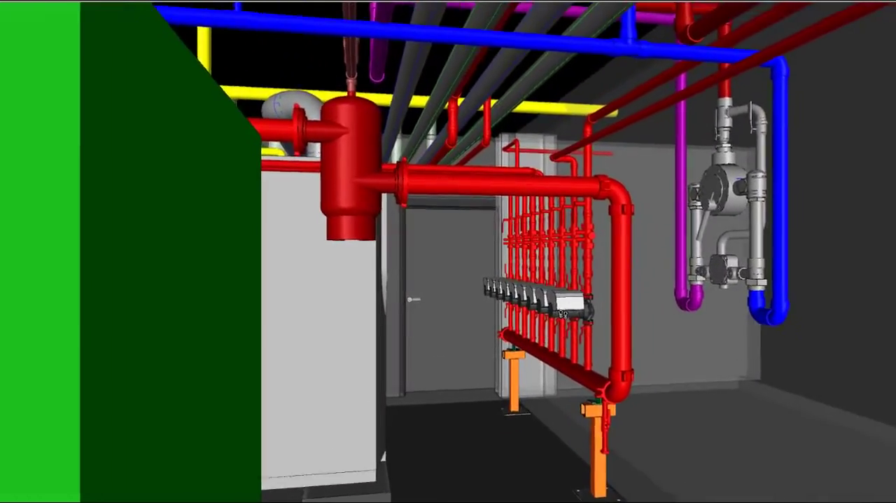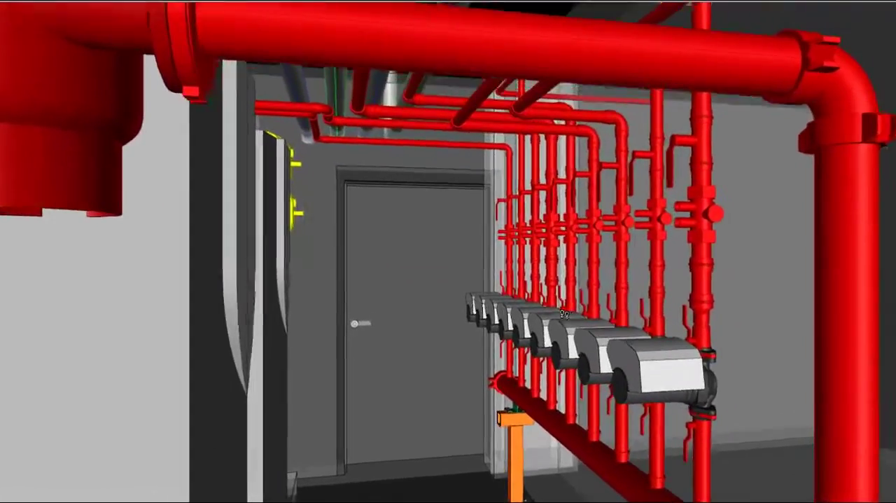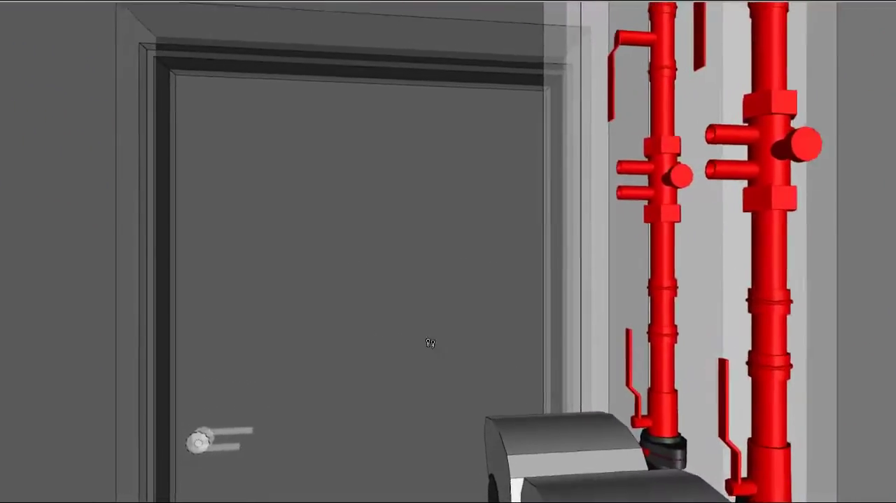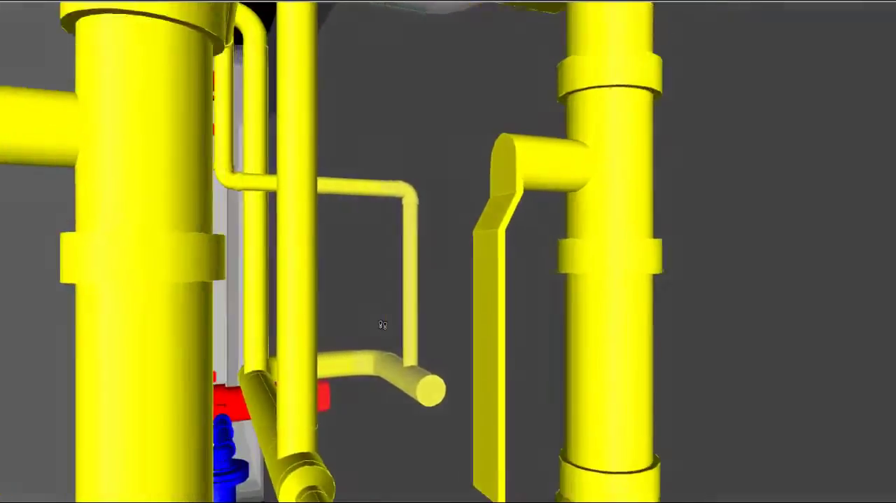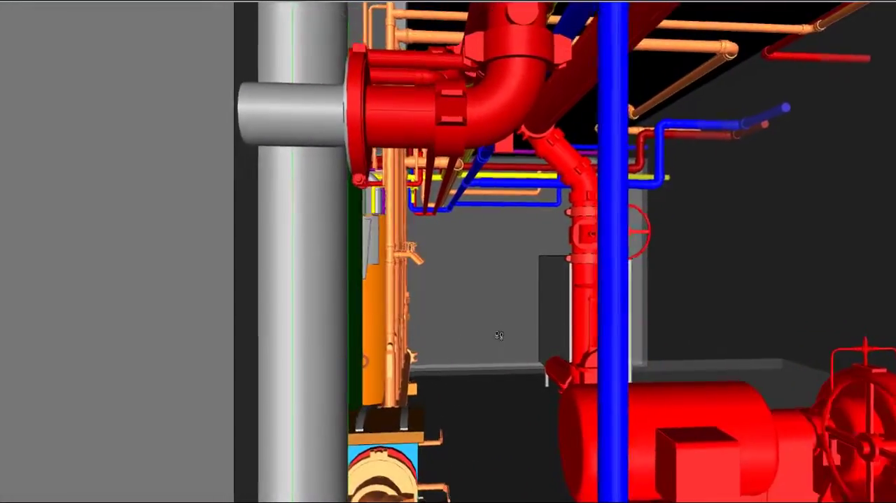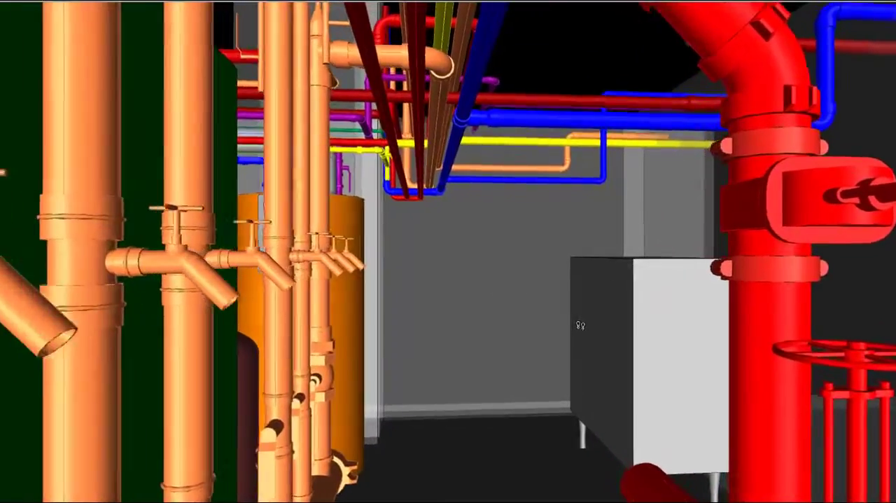There you see the hot water supply header with all the pumps on it. The red piping obviously is hot water supply. The yellow piping to the left that you're going to walk into is the natural gas system. And then of course that blue is the water service line. And the orange is your hydronic return header and piping coming back from the building.